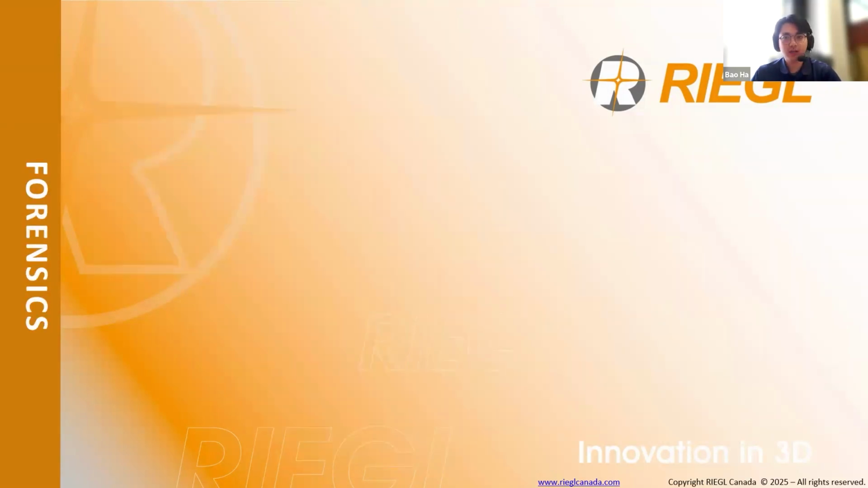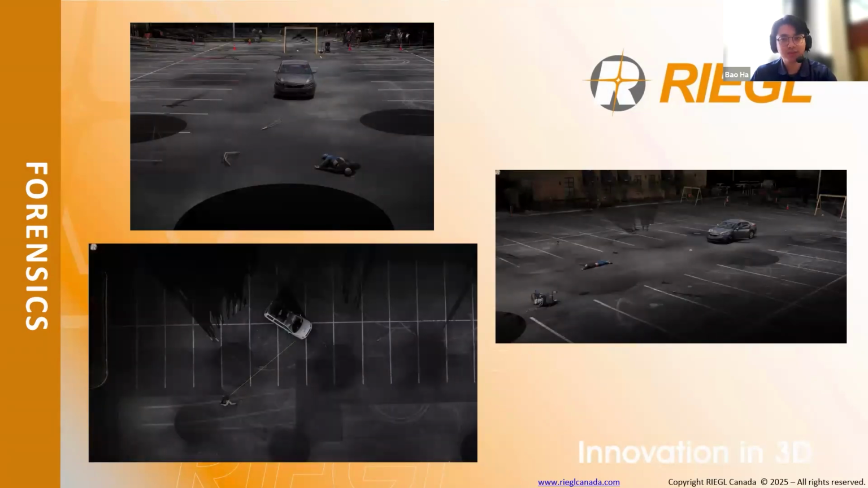So after seeing terrestrial laser scanning reshaping infrastructure both outdoors and in indoor mapping, its impact extends even further into the world of forensics. Okay, just a disclaimer, this is just a demo set scan, and these are just dummies.